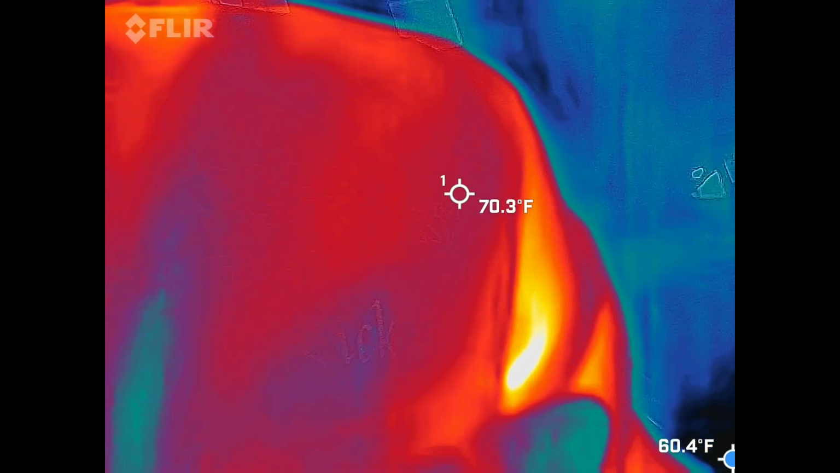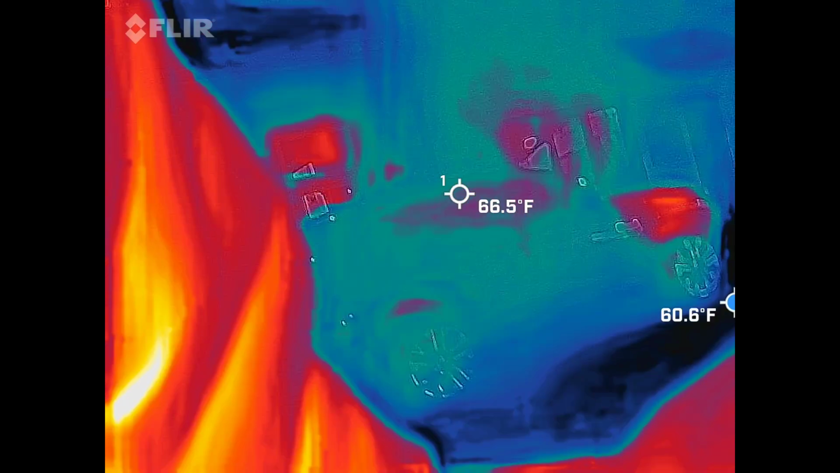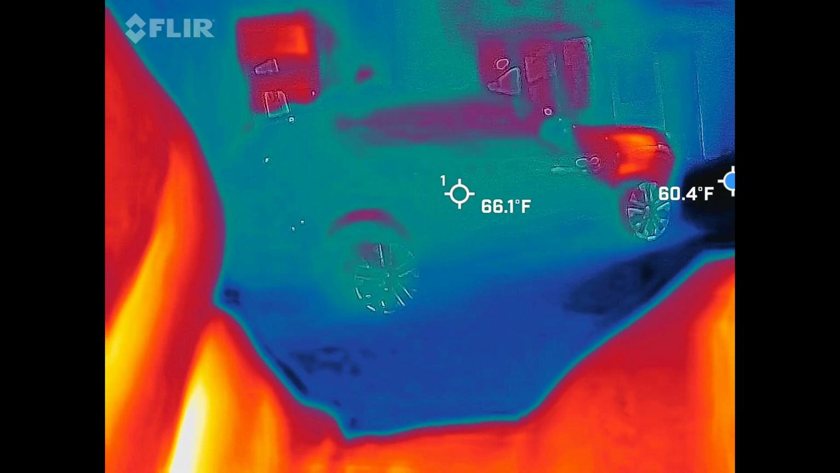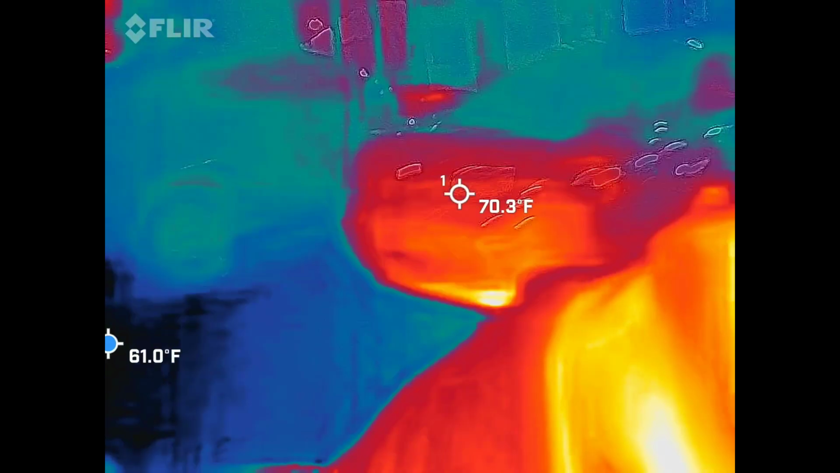I also set this up to where there's a blue dot on there. Do you guys see that bouncing around? So right in 74 degrees. Nope, that should be the center. The blue dot is off to the right. Oh, the little square. Okay. Yeah. So let me move it over so it finds something colder. But basically, that is searching for the coldest spot in the frame at that moment.